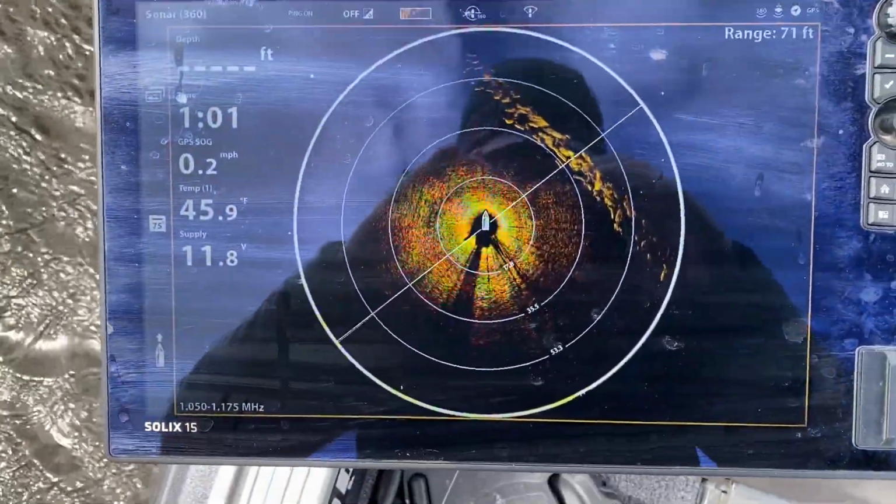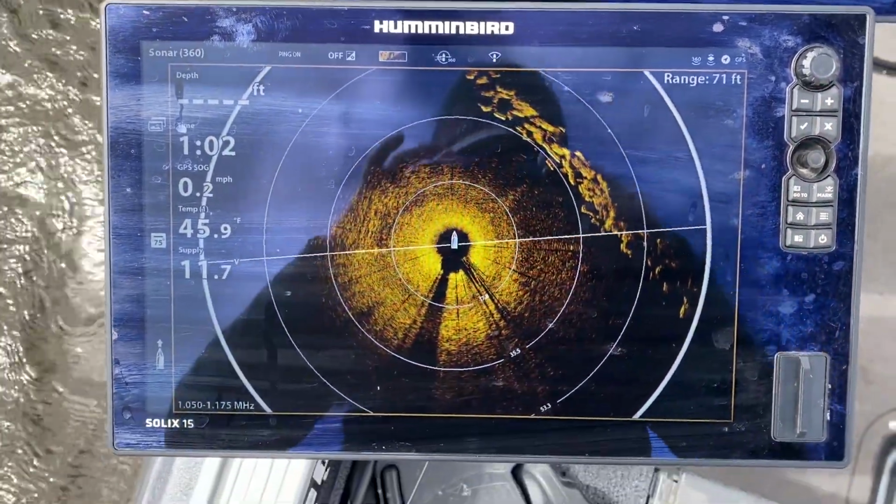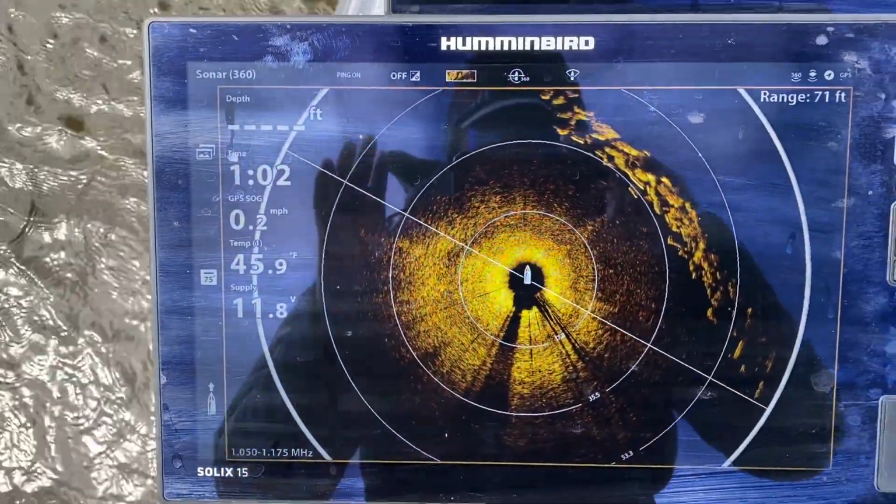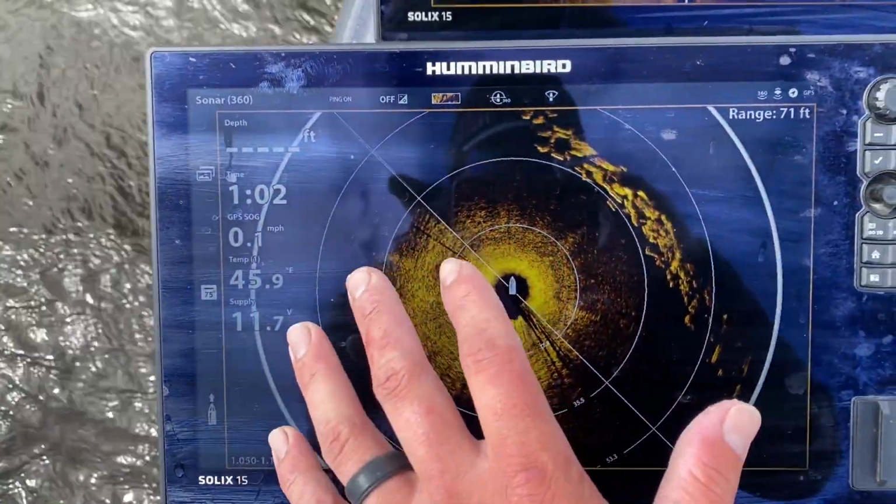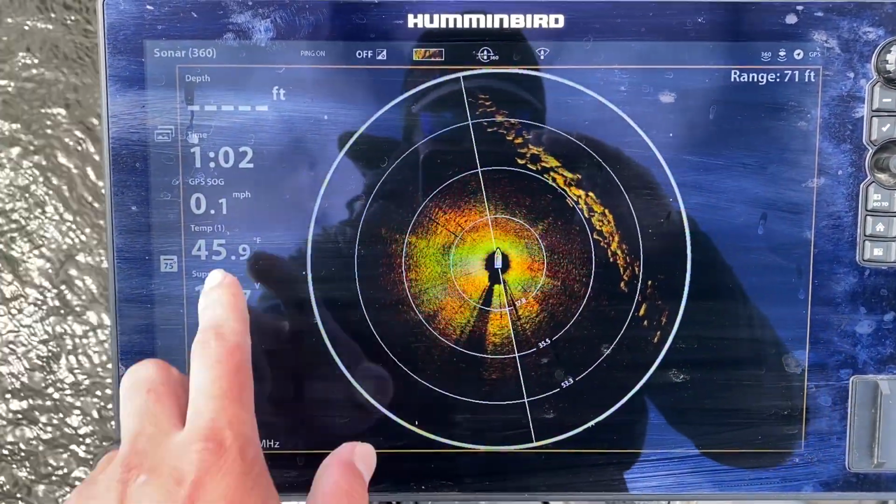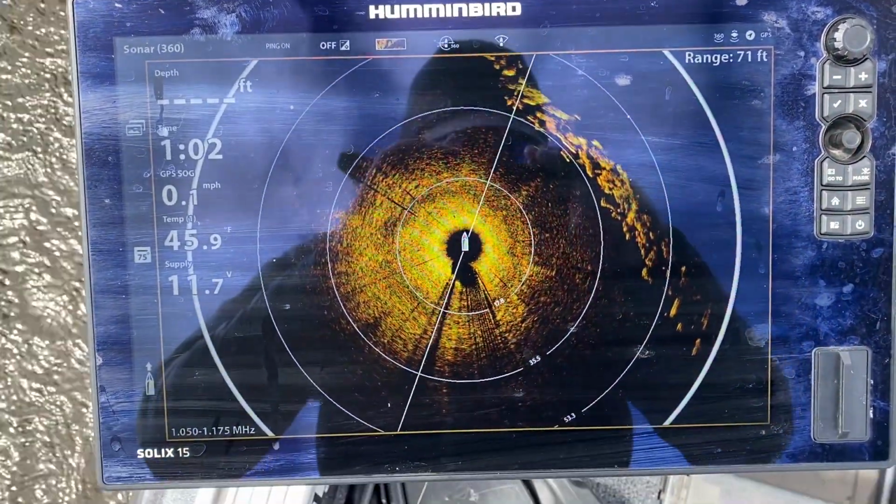So one thing I like to do with the 360 is zoom it in. I'm just going to hit zoom here, and you lose a little bit on the top and the bottom, but it really makes more use of your full screen, versus in a standard setting it's this far and you've got all this wasted space on your sides. So like I said, I do like to zoom it in, bring it in a little bit.